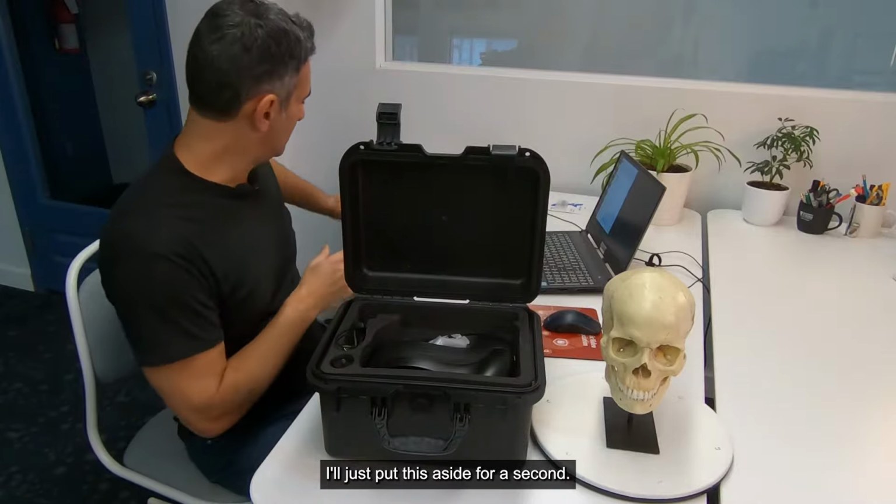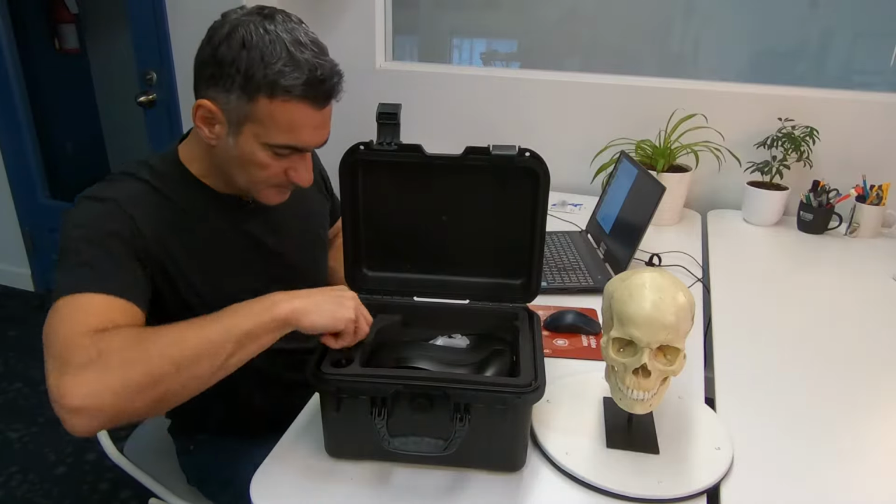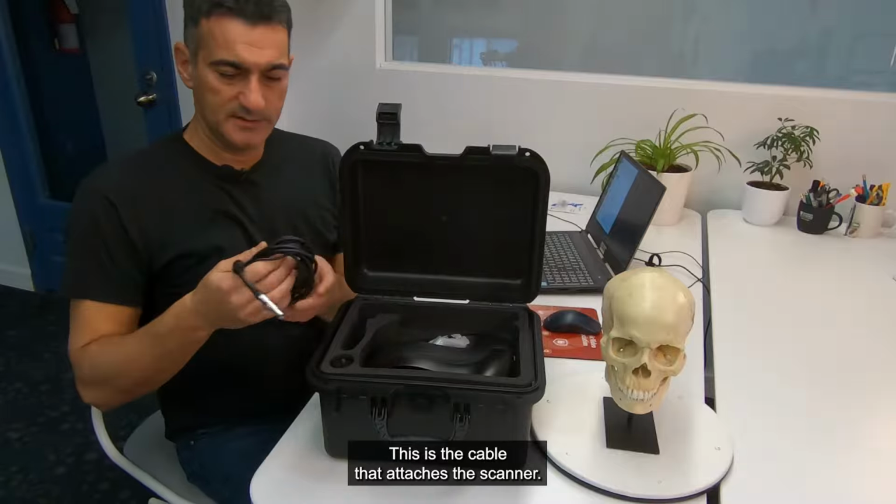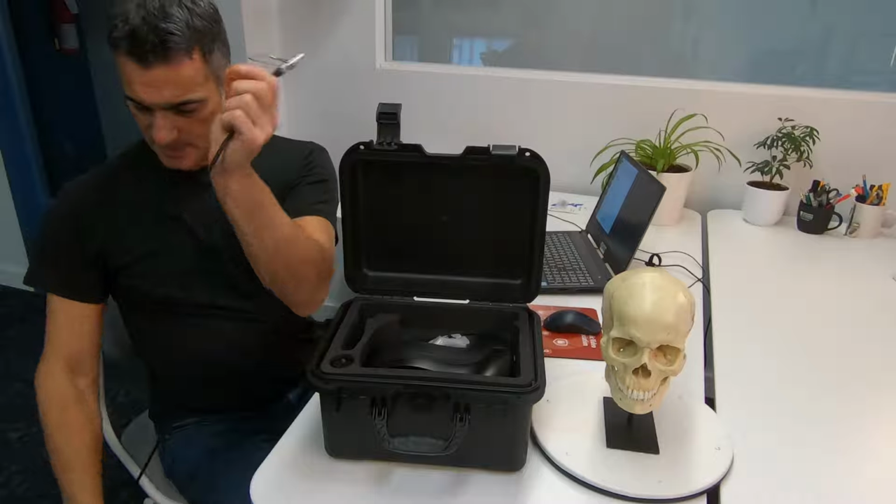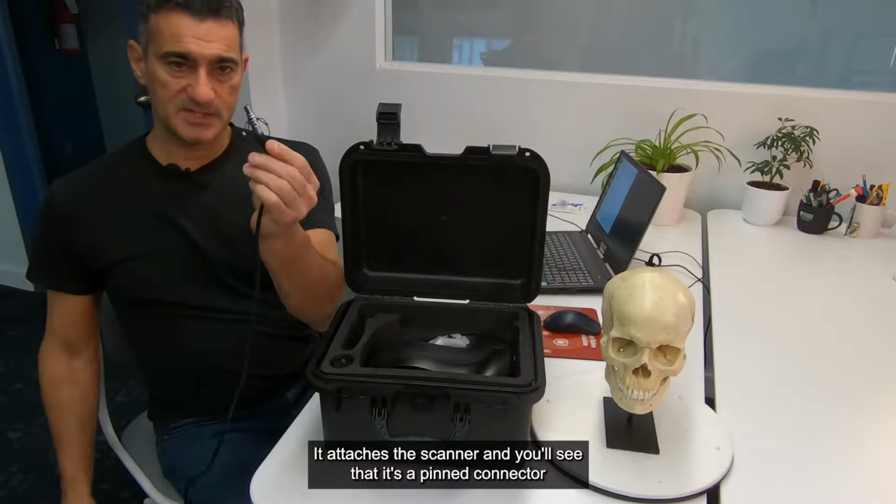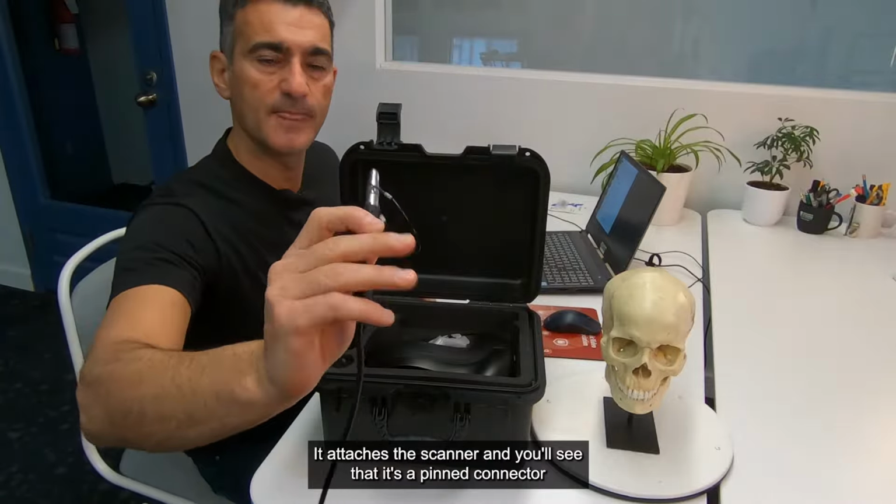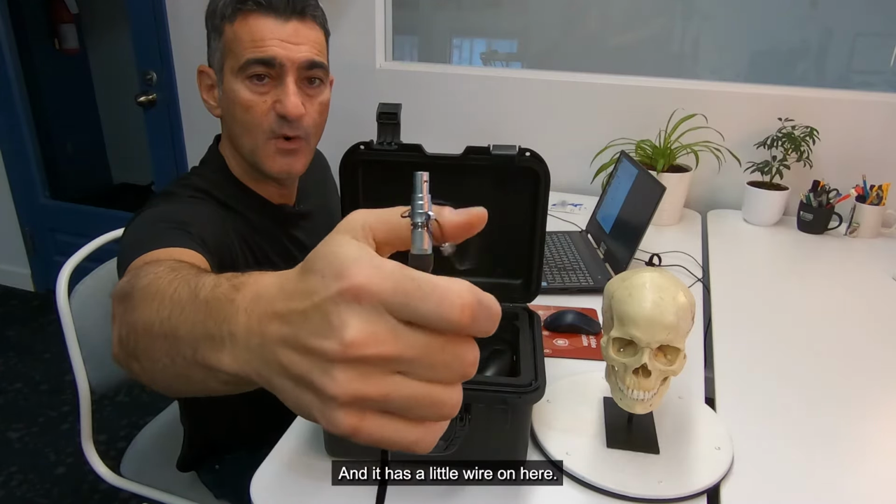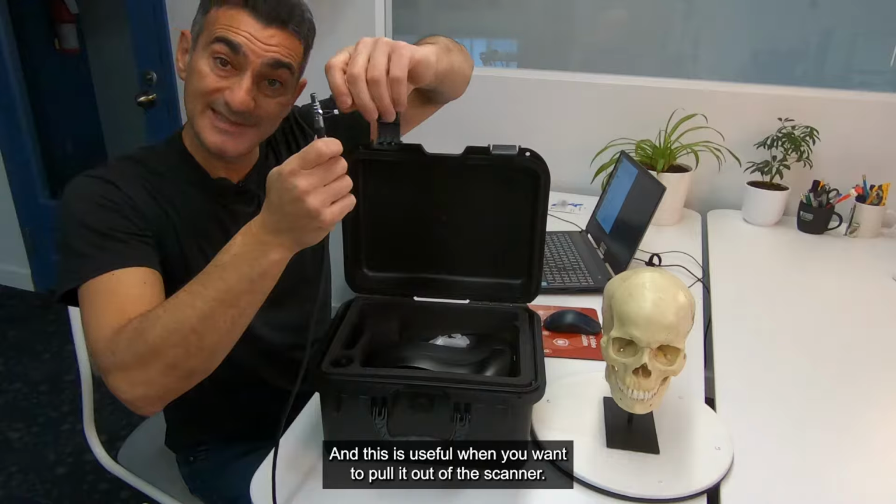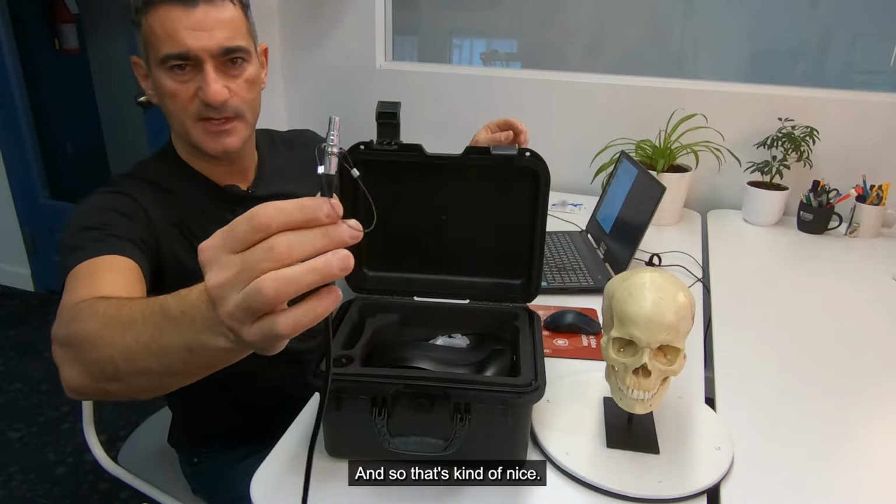I'll just put this aside for a second. This is important. This is the cable that attaches the scanner. It attaches to the scanner, and you'll see that it's a pinned connector, just like that. And it has this little wire on here, and this is useful when you want to pull it out of the scanner. And so that's kind of nice.